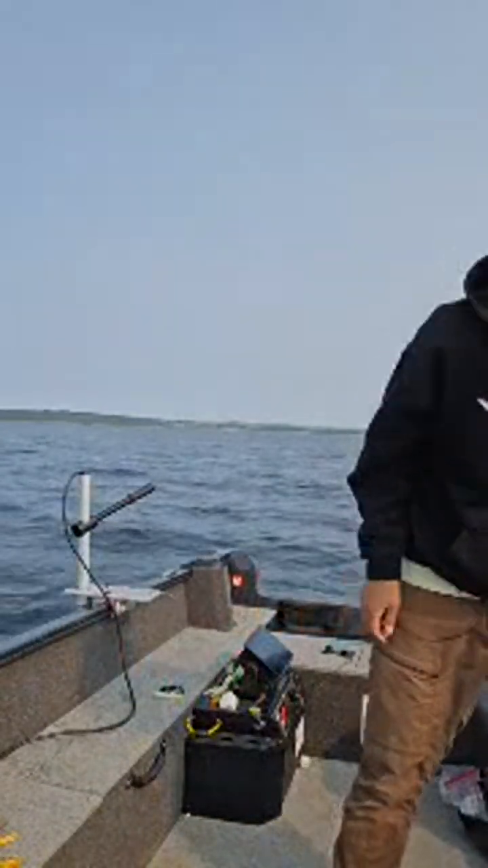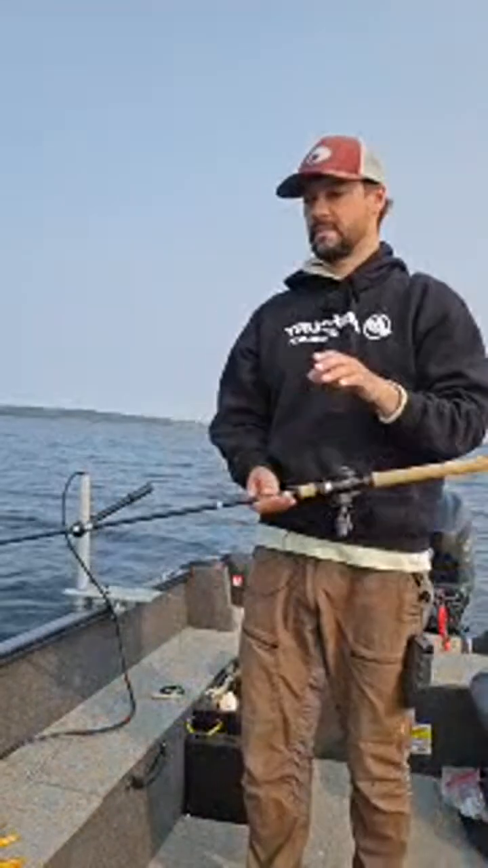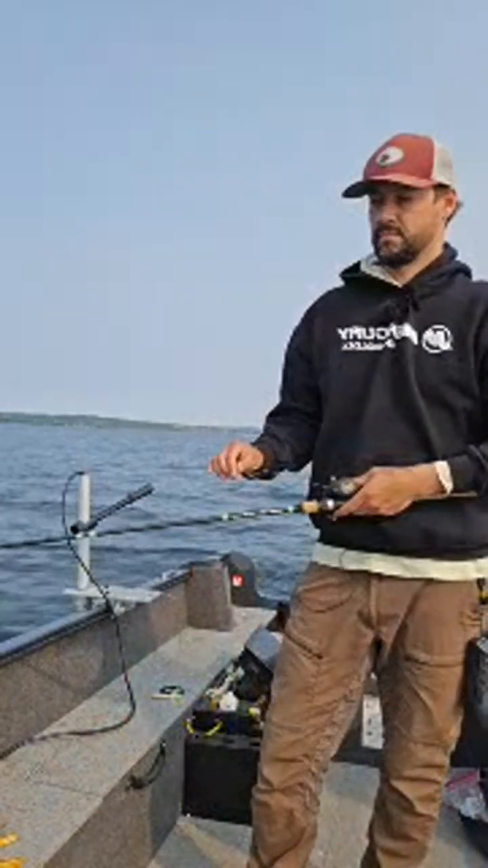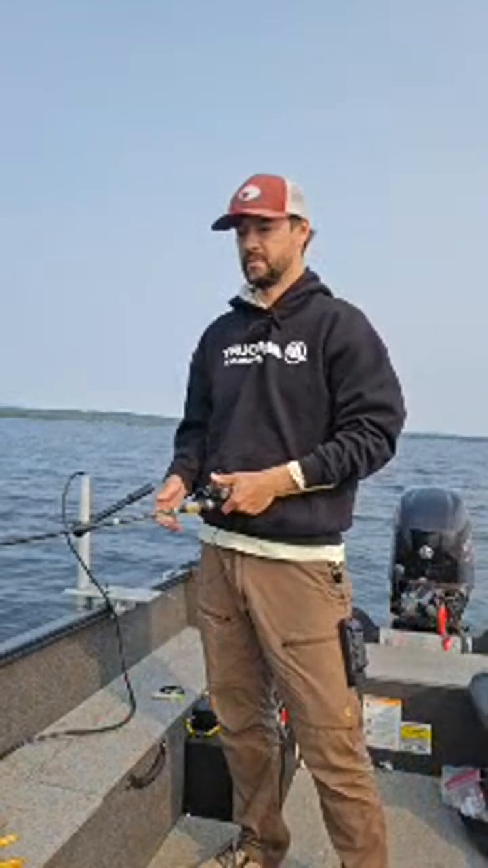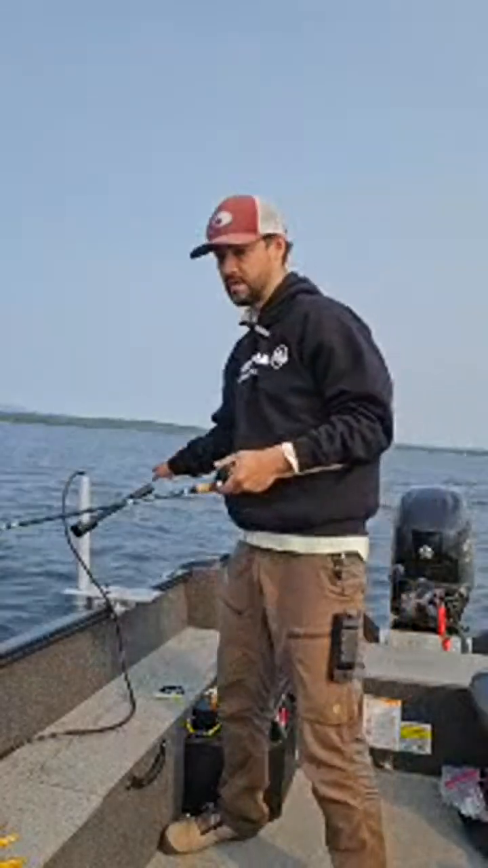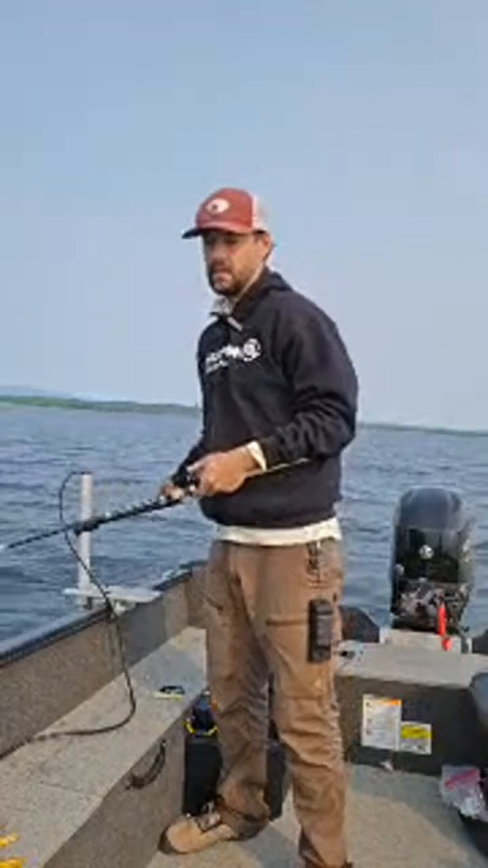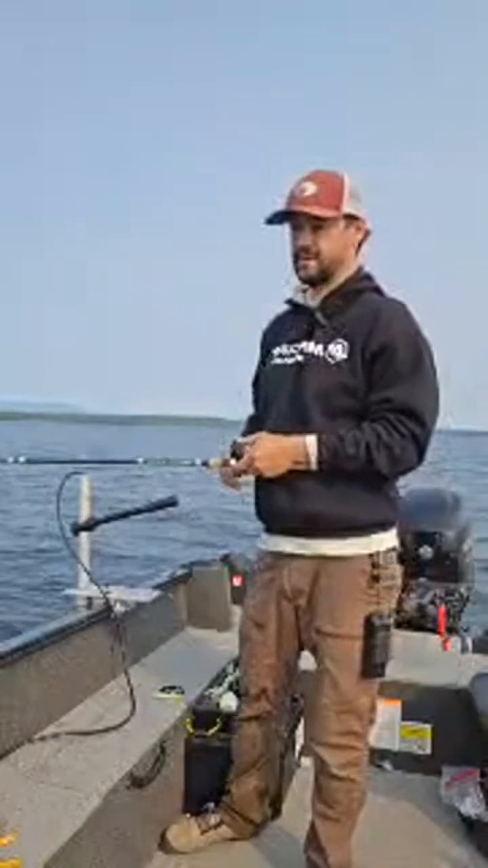That thing's almost shredded from all the Lakers. But that's going to come out soon. I'm going to do a little pre-release for it. And all it is, is the same jig, same glow-in-the-dark white tube. And then it's got that jig skirt on there, which is super cool, just to add a little flair.